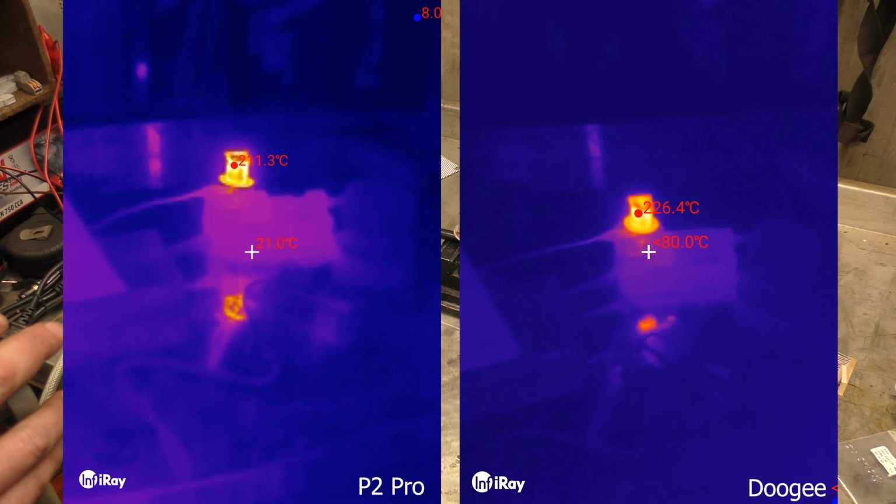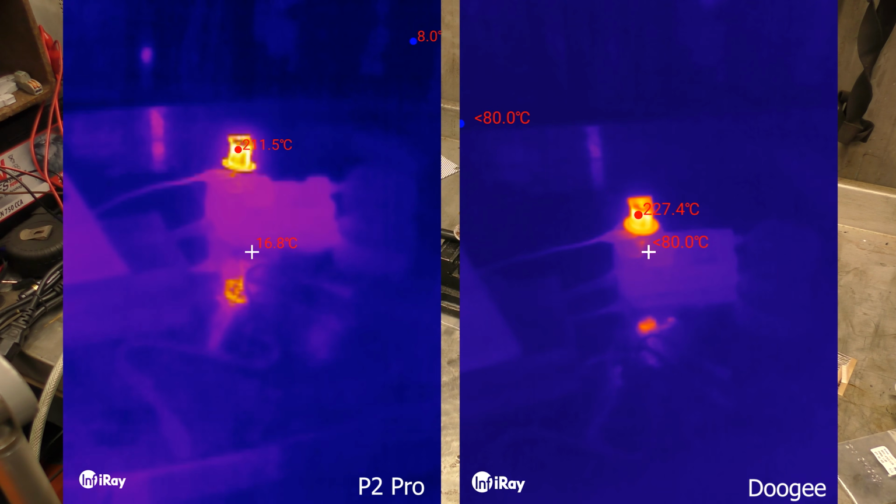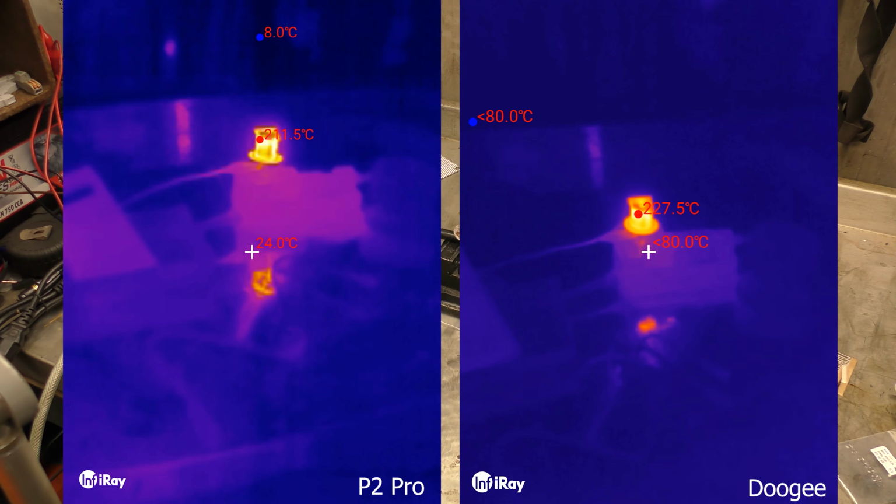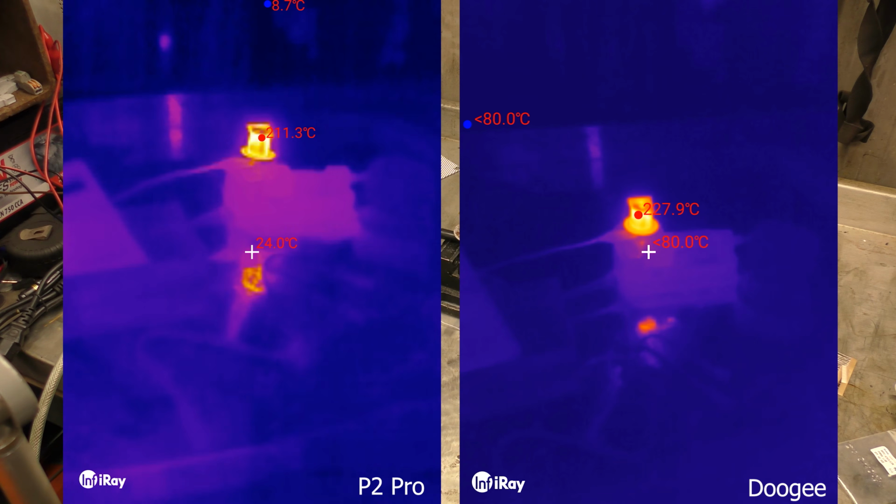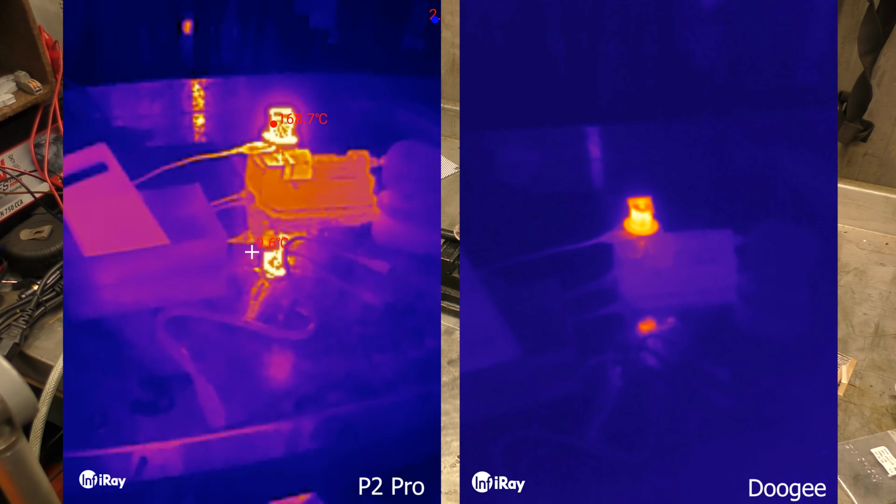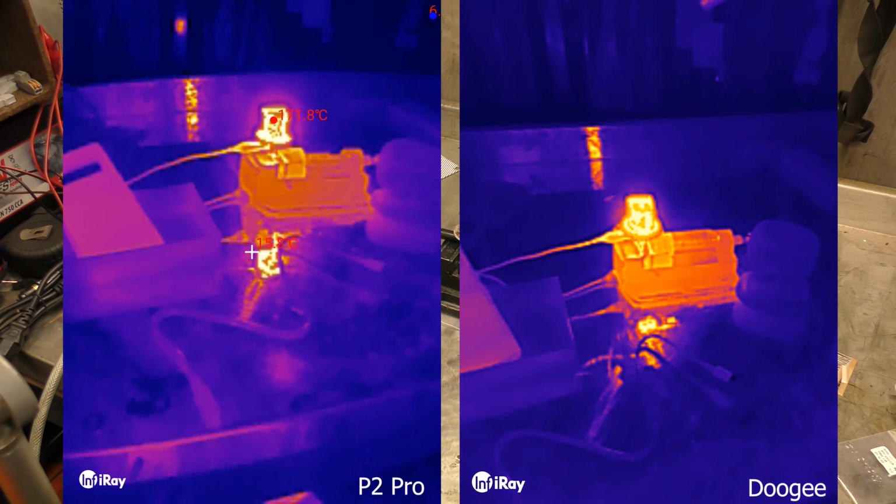I noticed that the P2 Pro is able to measure the higher temperature and the lower temperature at the same time, which is interesting and actually quite useful, because it's nice to be able to see the very high temperature as well as a low temperature. Right, so if we switch this back to mode, high image quality, and we'll do the same for the Doogee. Not that one. No, wrong range. Great, high, low, smashing.